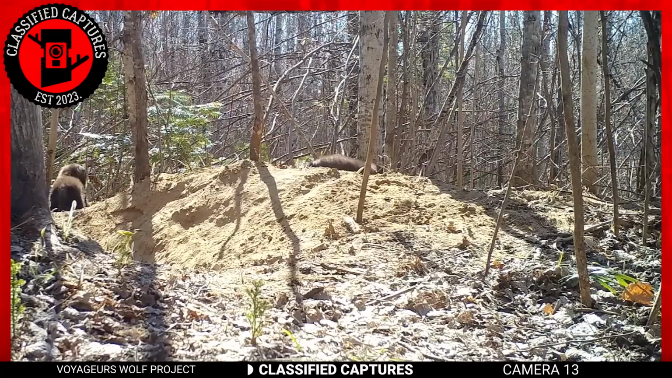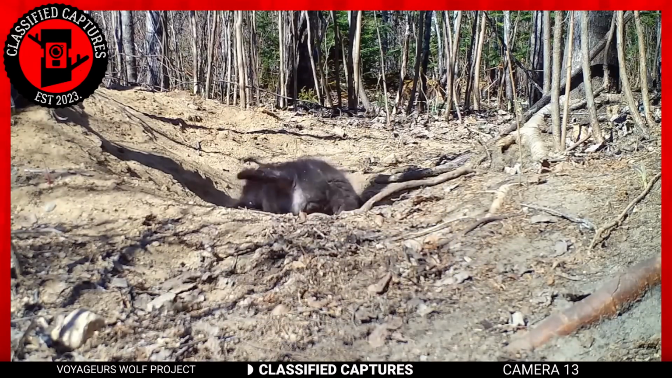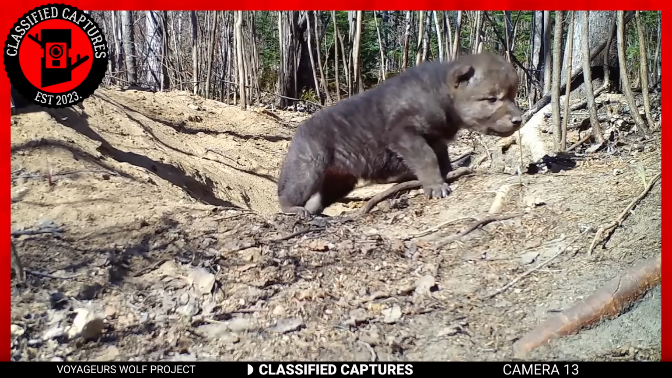And if you ever see a wolf den with puppies like this, whatever you do, do not approach it. It would end up badly for you once either parents or members of the pack arrive. They don't joke with their babies.